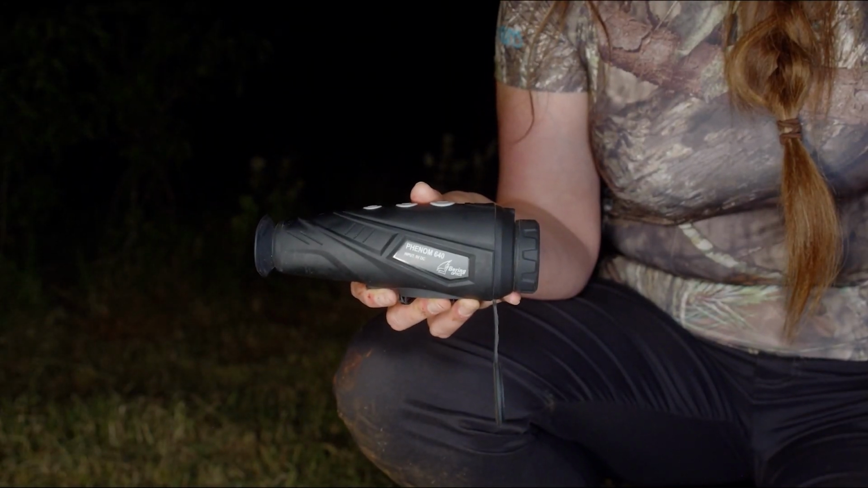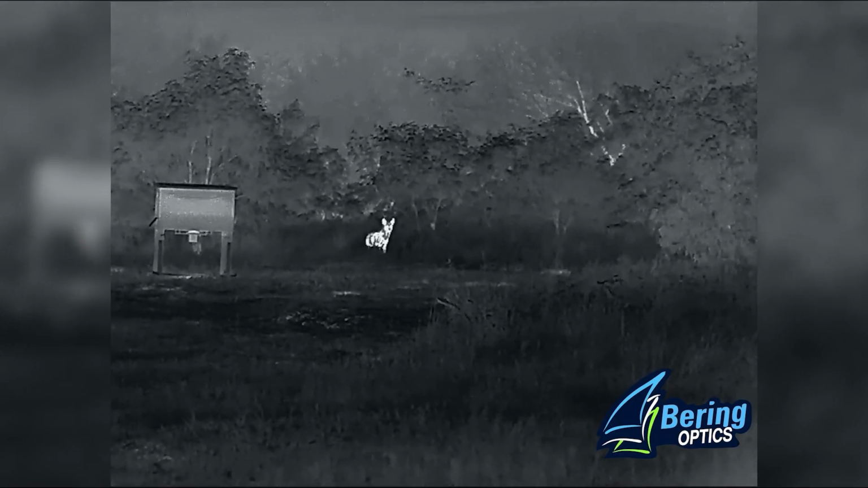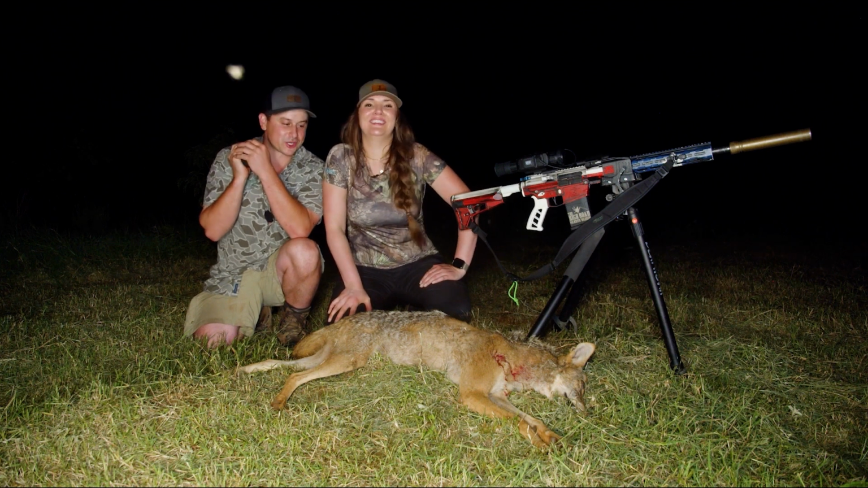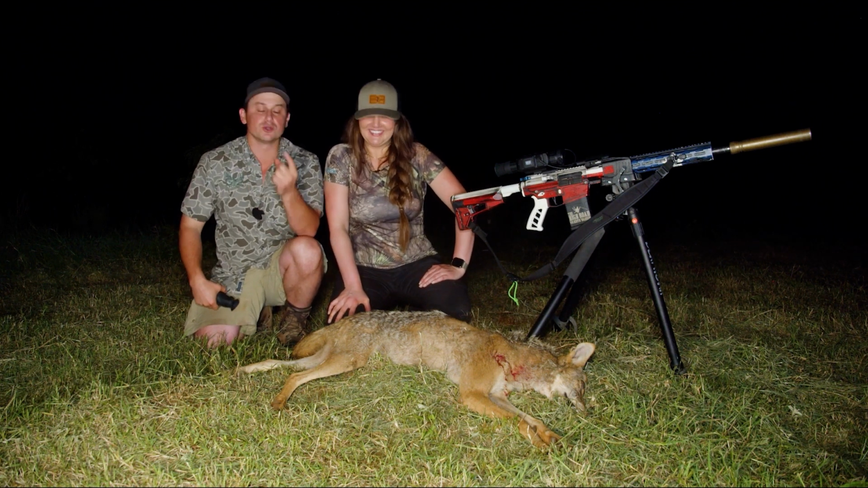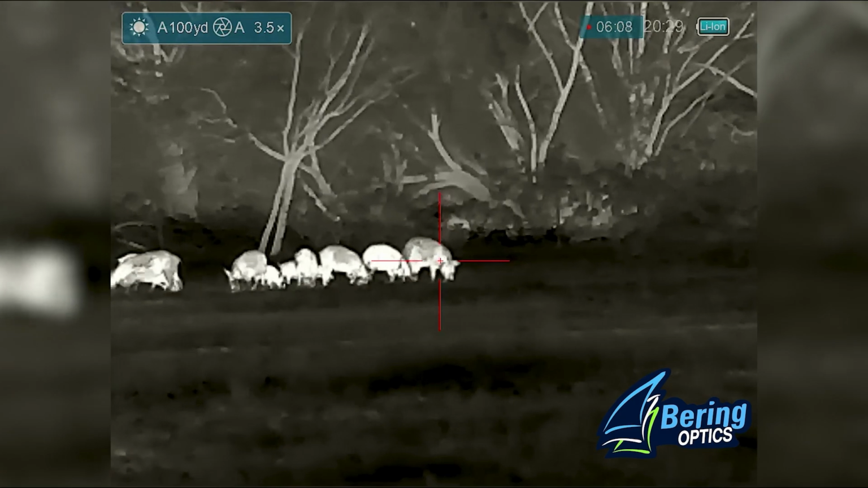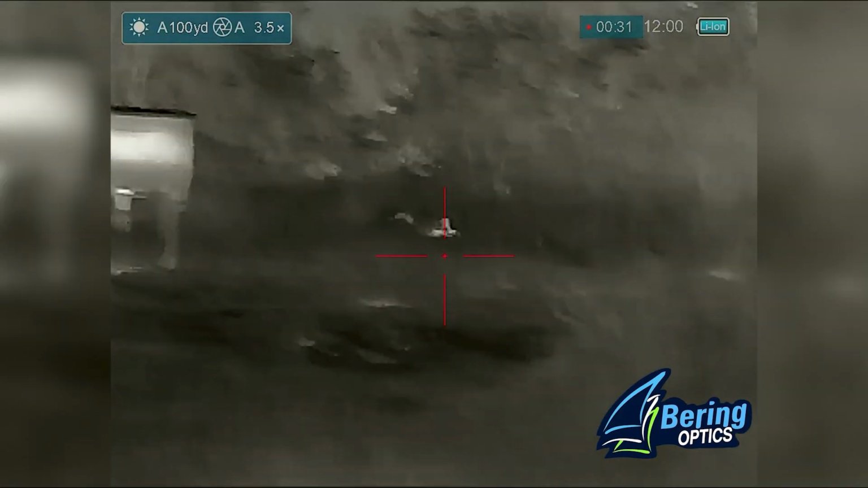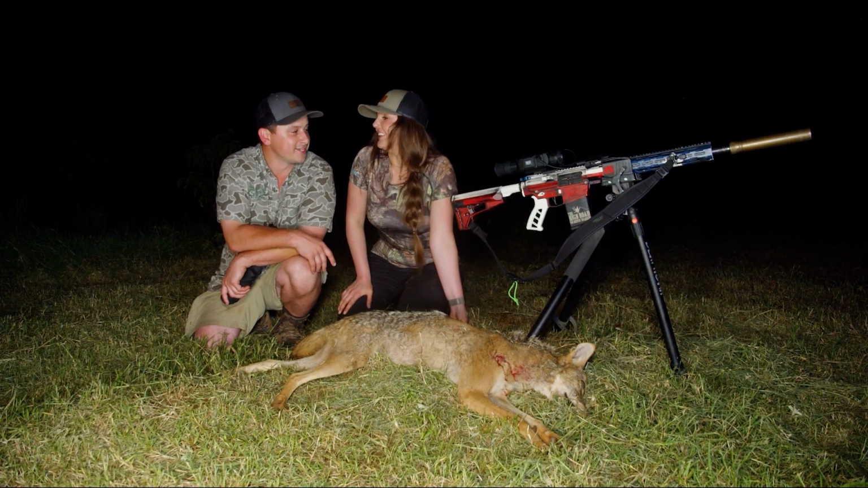So you saw me, I was frantically scanning with this thing. I was like, I gotta find her something to pull the trigger on. And thank the good Lord, 2 coyotes came up out of nowhere. We really like these optics. Callie used this to take out a couple pigs and then this coyote, and we've been having fun with it. We have been. Yeah, it's been a great time.